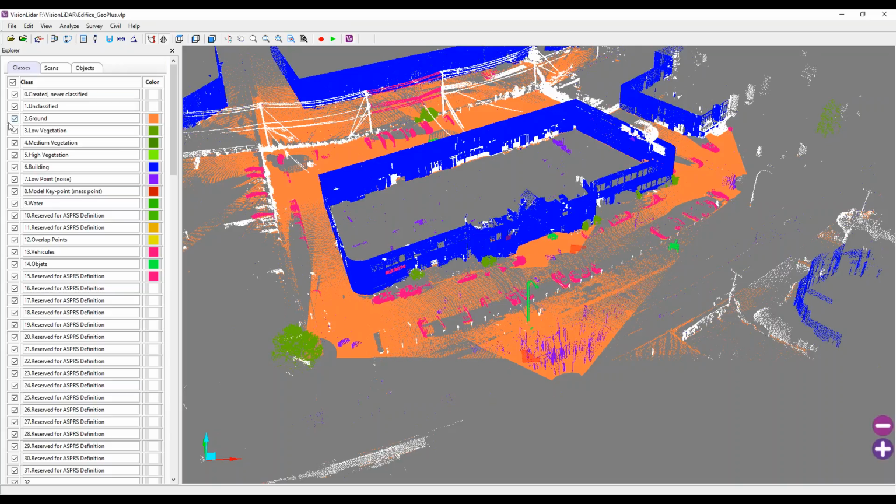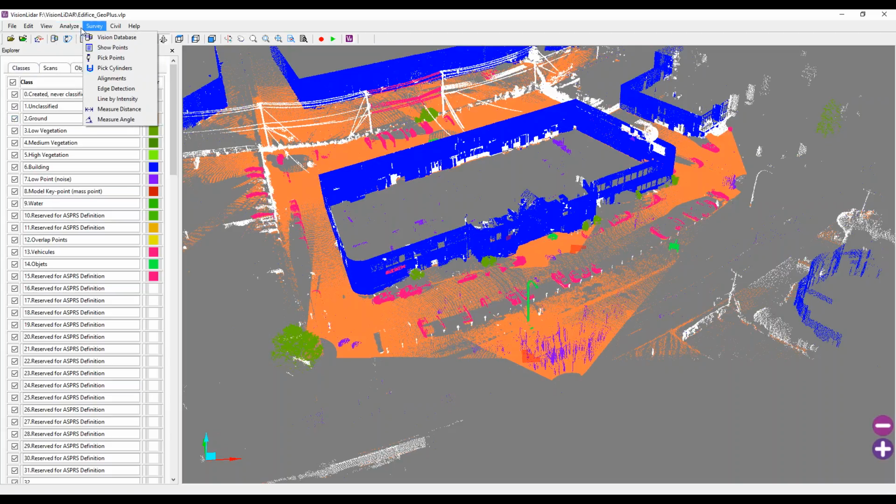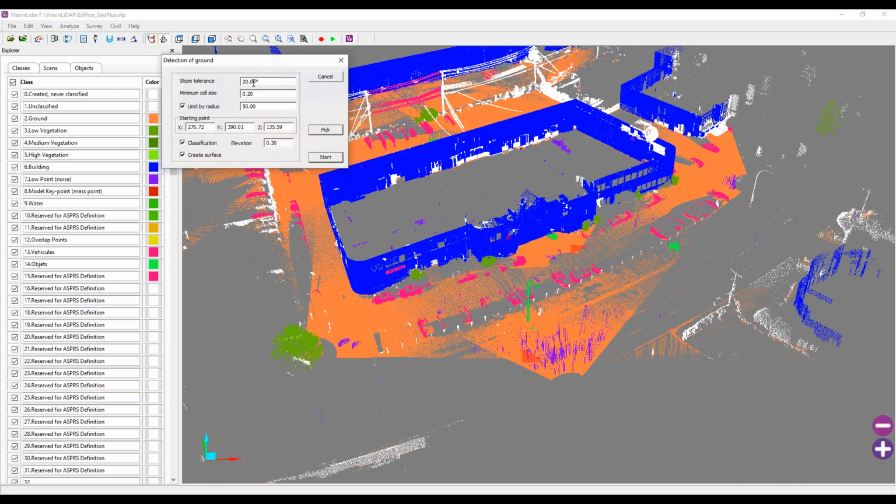The ground class here, as I can see, is class number 2. I can classify these points automatically by using my ground classification. This tool is going to take a few parameters, and it's going to be searching for the lowest points in my point cloud. In this case, I have 20 degrees of slope tolerance. Anything over that will not be considered. And given a cell size, the cell size is the radius with which the software is going to search.